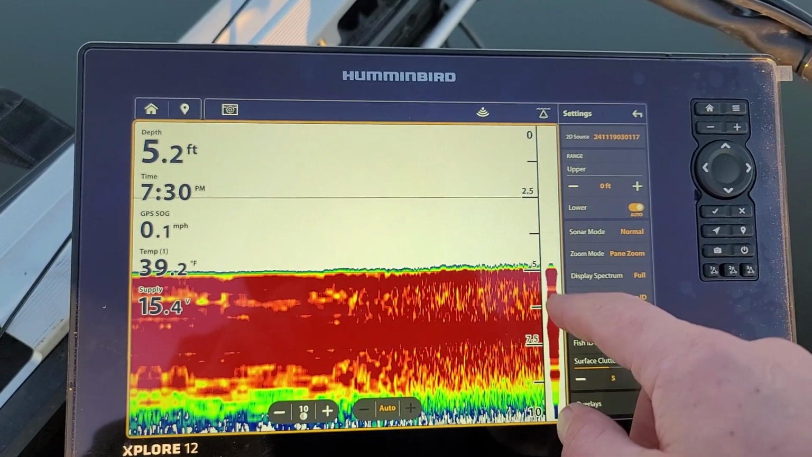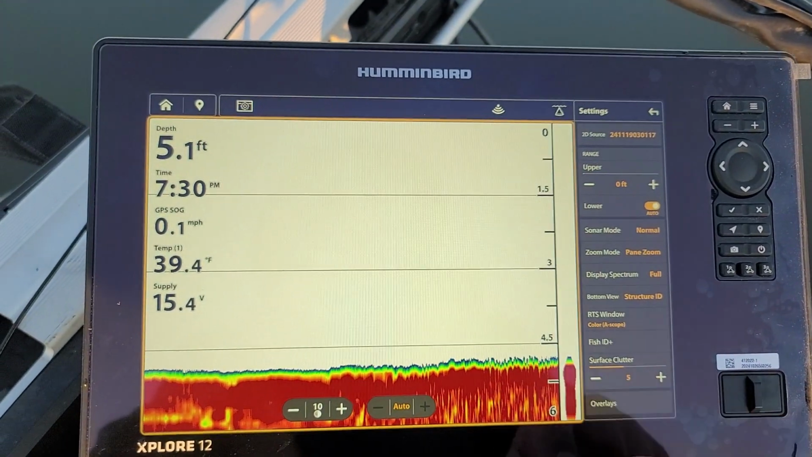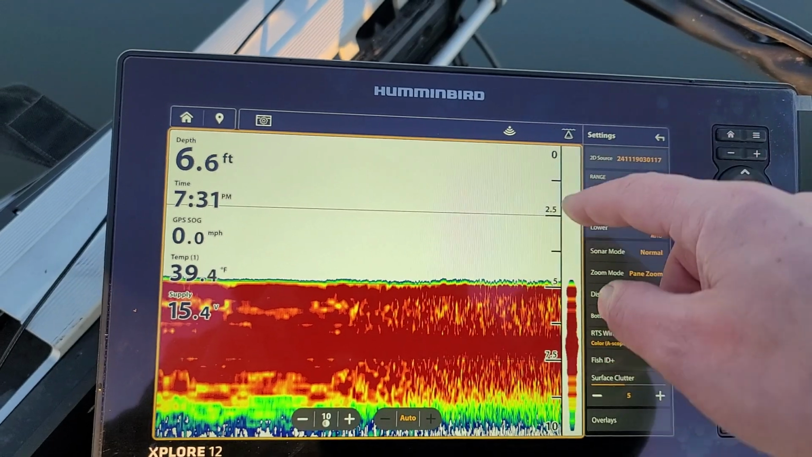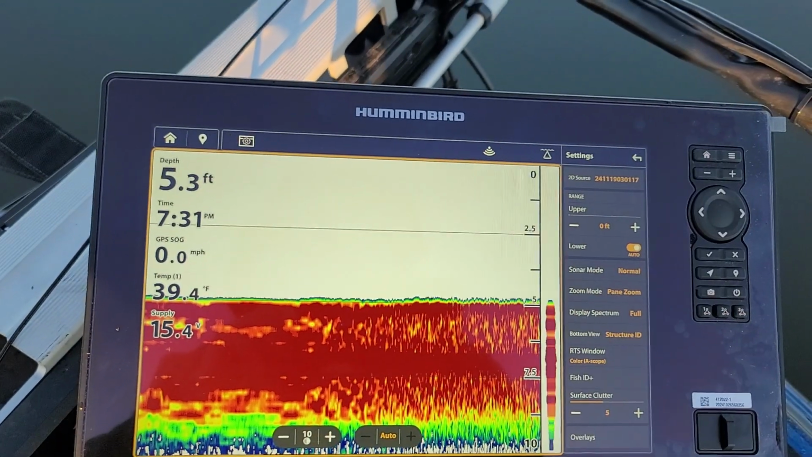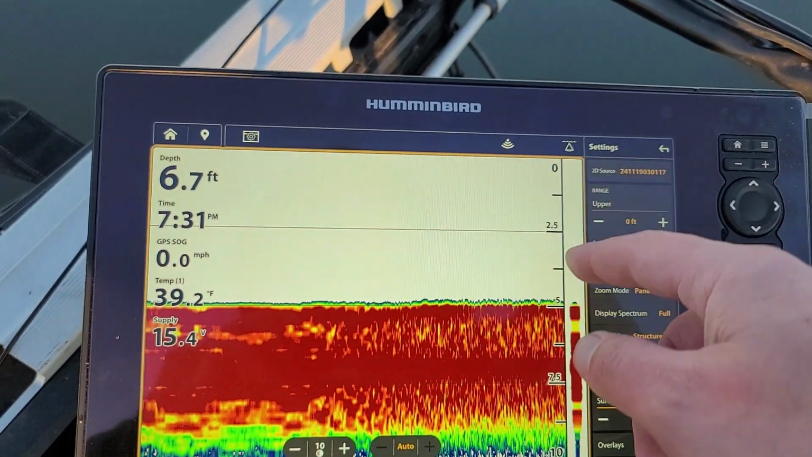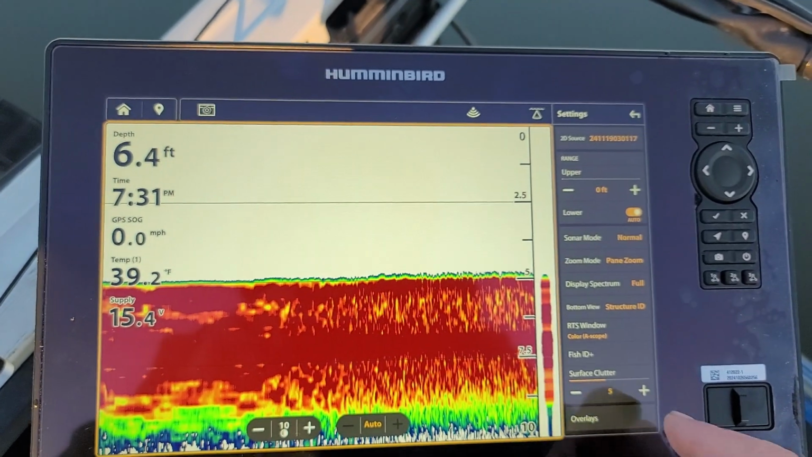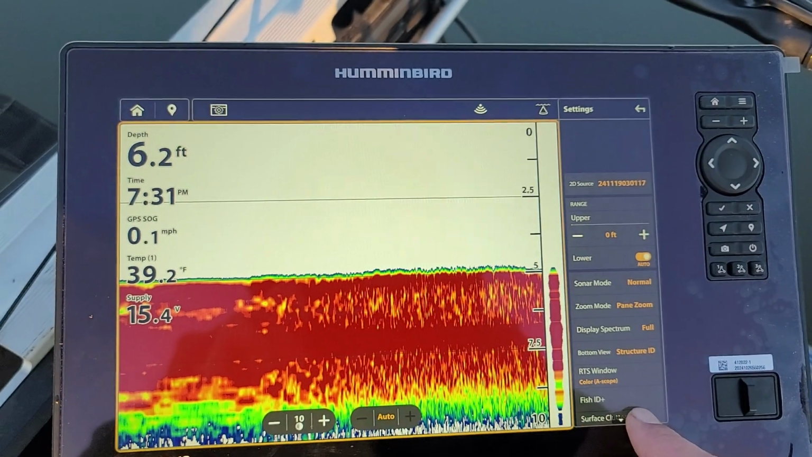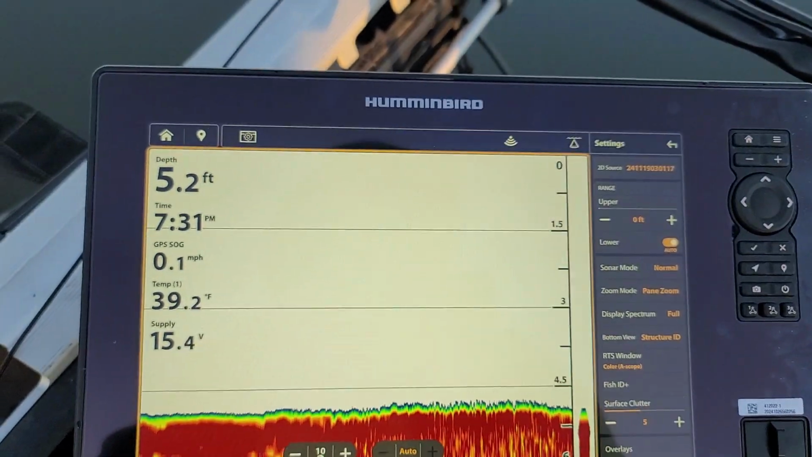RTS window. So that's your little window right here that shows. A lot of people like that because as you drop a bait, you can literally watch it live, almost like Mega Live. It pretty much just shows it, and you can watch the fish come right up to it. Other than that, it's pretty normal.